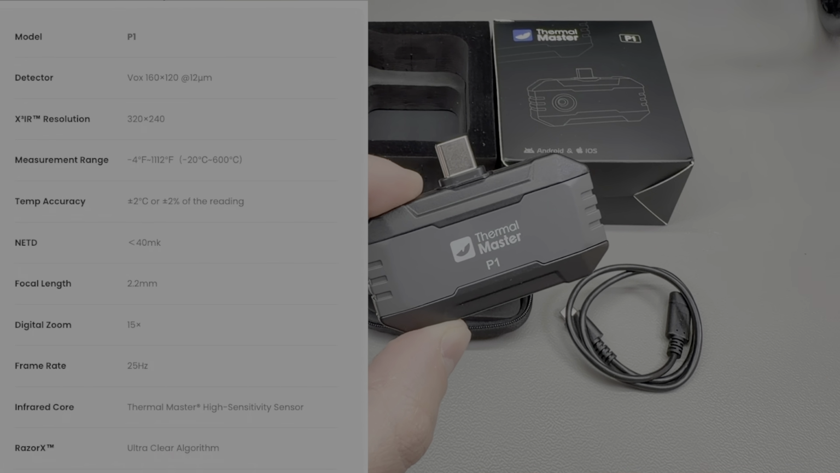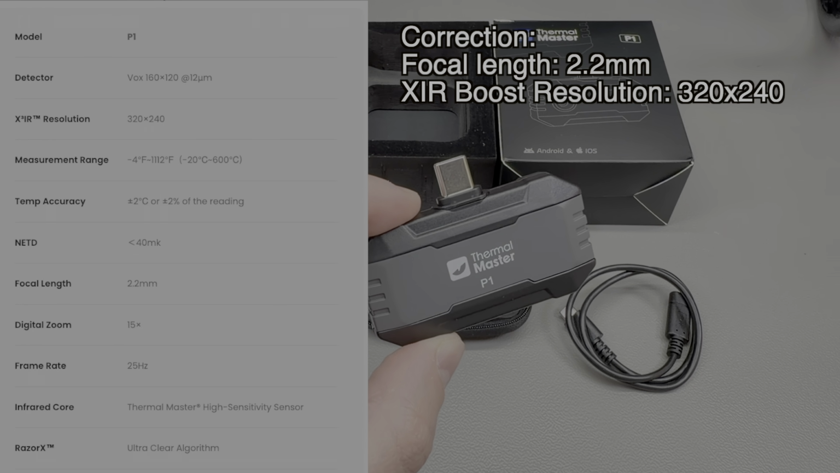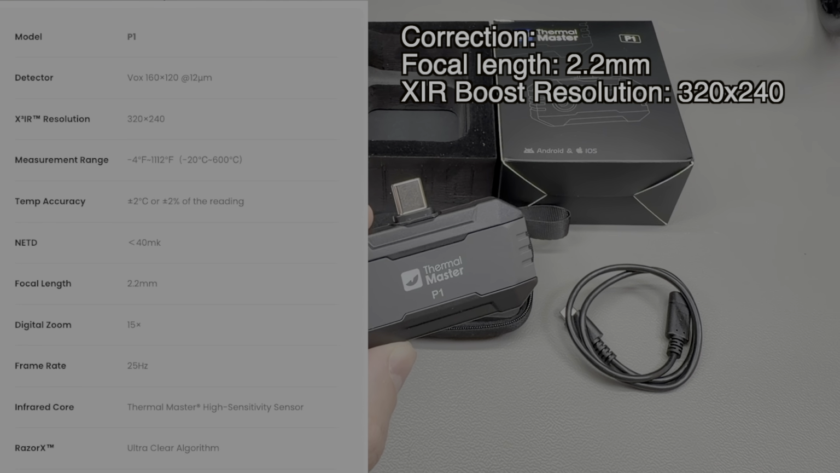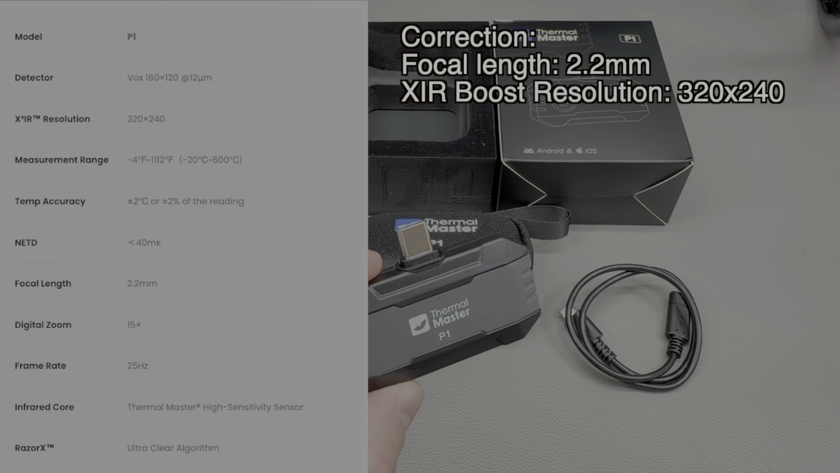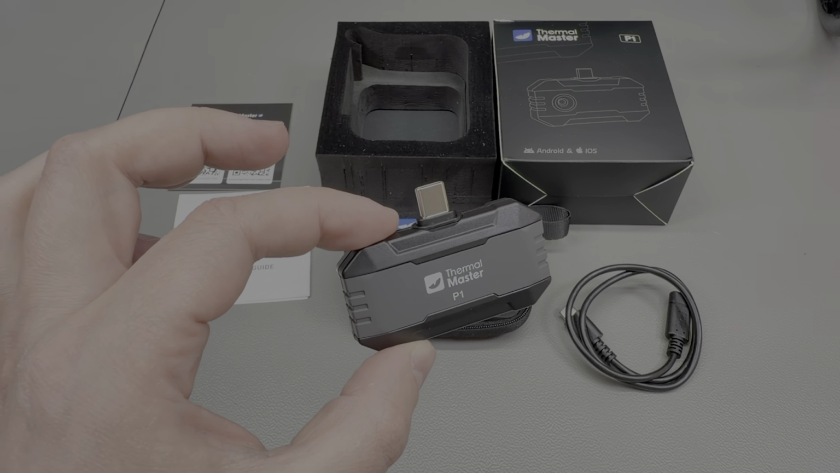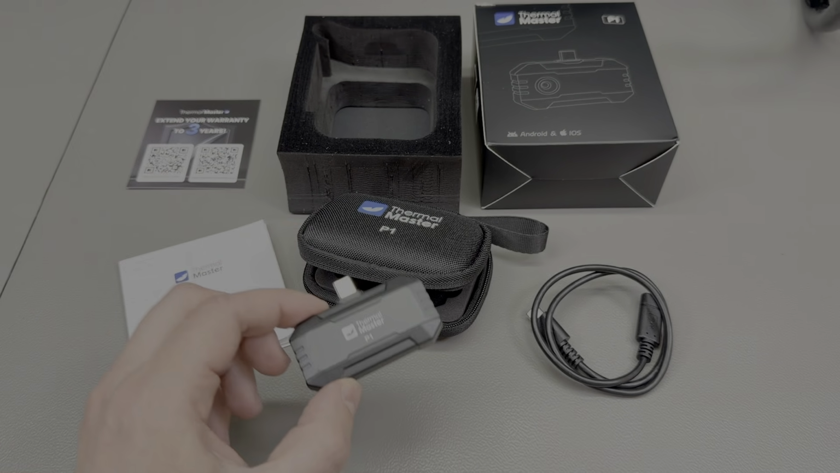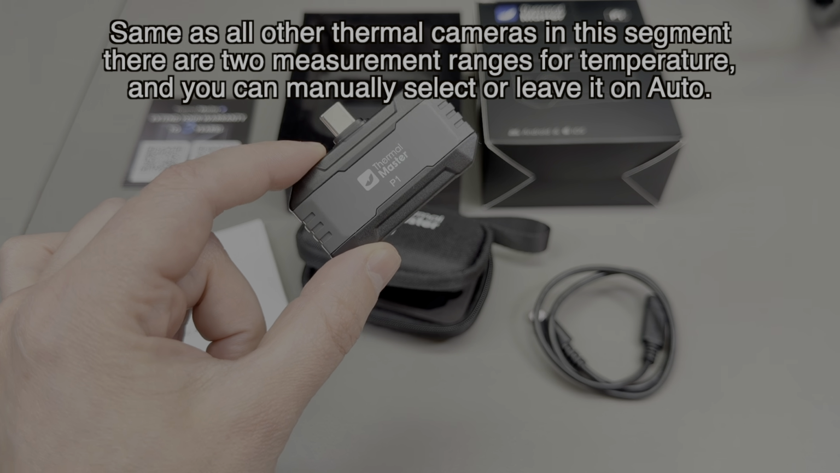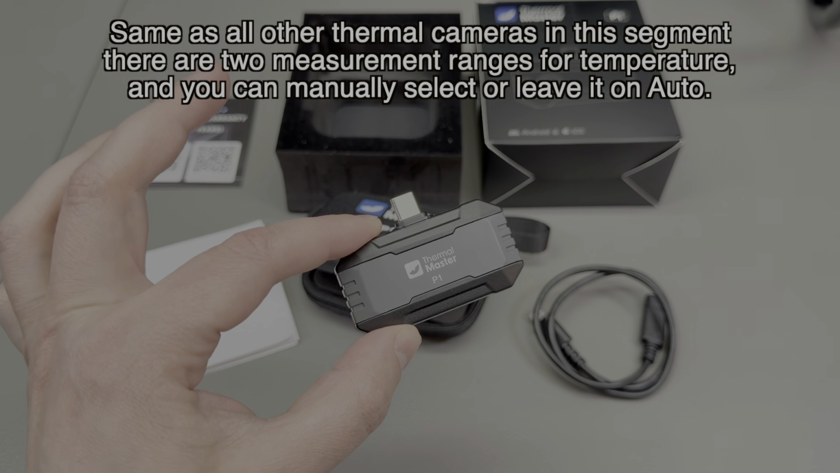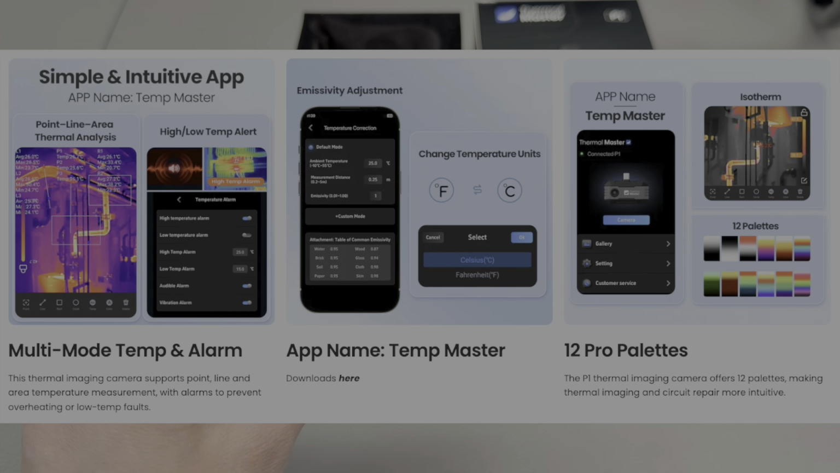So like I mentioned, this uses a 160 by 120 pixel sensor with a focal length of 2.1 mm and a field of view of 52 by 39 degrees. Again, that is boosted in software to what they call Super IR resolution, 384 by 240 pixels, and while on certain images and scenarios you can observe a boost in clarity due to that, it's not a real doubling of the resolution. The temperature measurement range goes up to 600 degrees Celsius with plus or minus 2 degrees Celsius accuracy, with pretty much the same sensitivity and refresh rate of 25 Hz as the more expensive models. Software is pretty similar as well, with lots of viewing modes and adjustable emissivity.